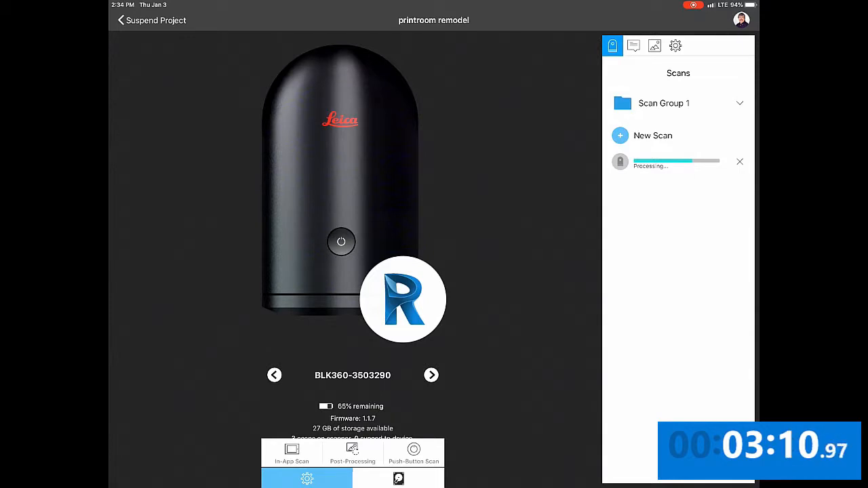It's now processing the scan. At the end of the processing stage, it will now flip back and be ready for us to start a new scan. During the transfer and processing stage, you can move the scanner to the next position, so you'll be ready to hit New Scan and start the second scan.